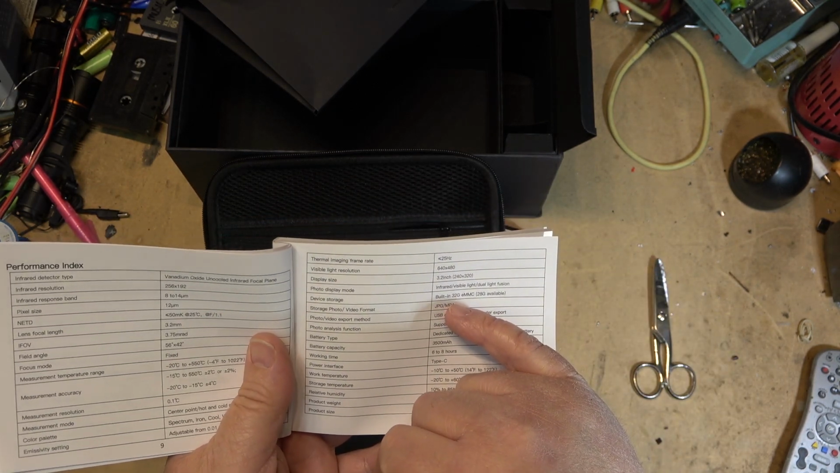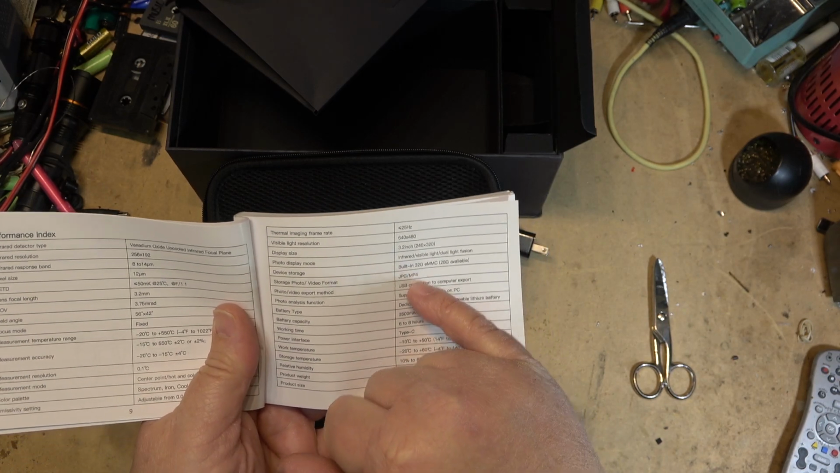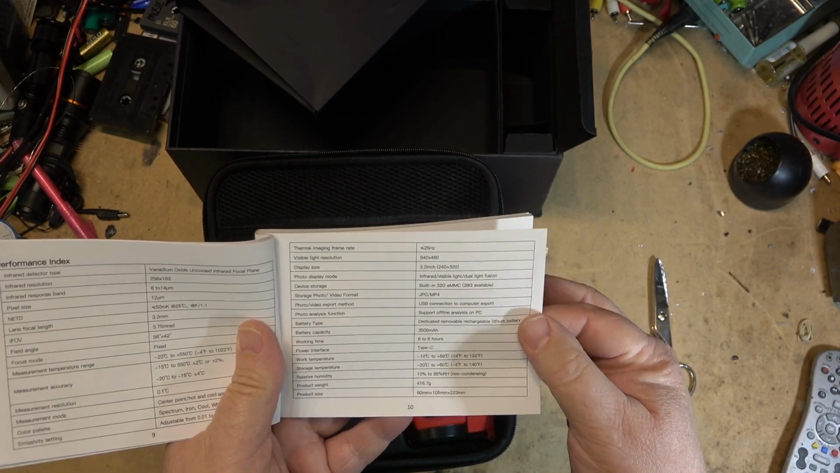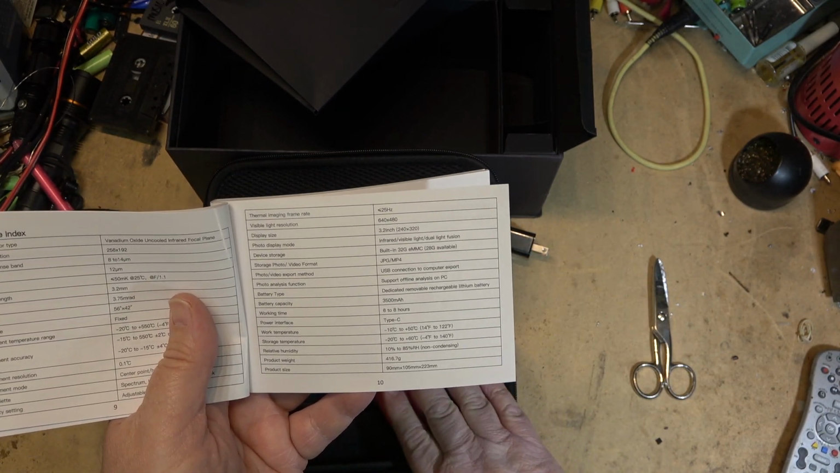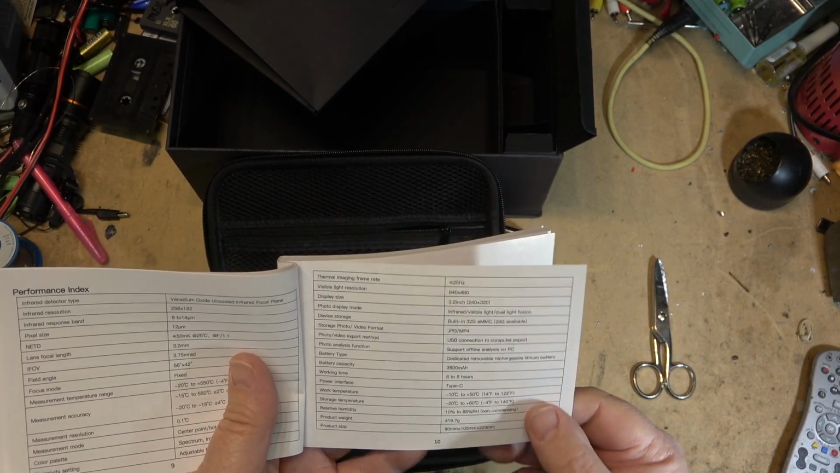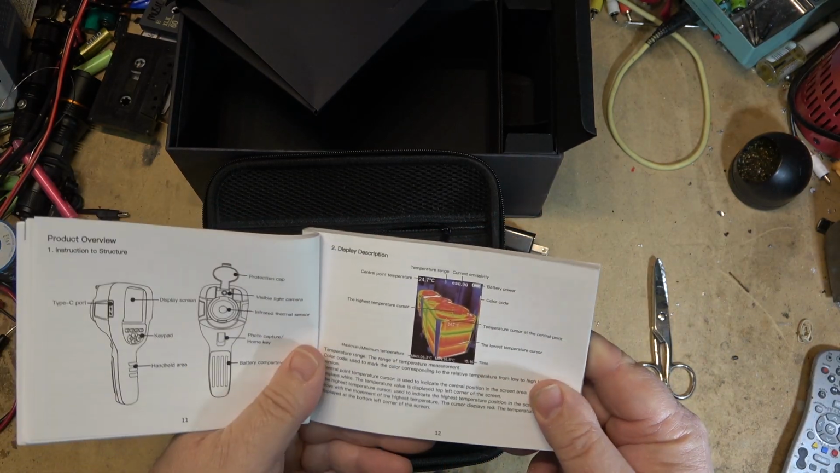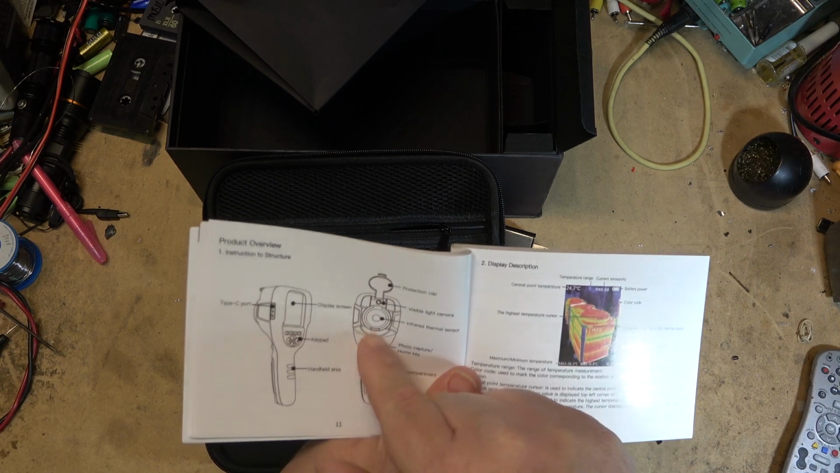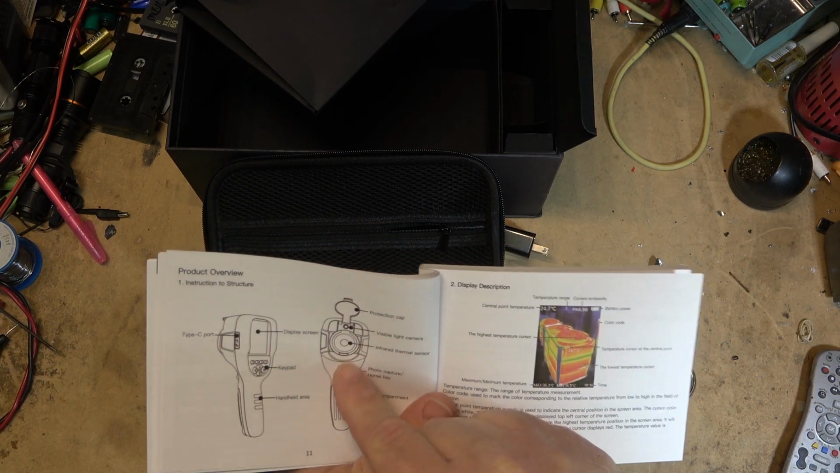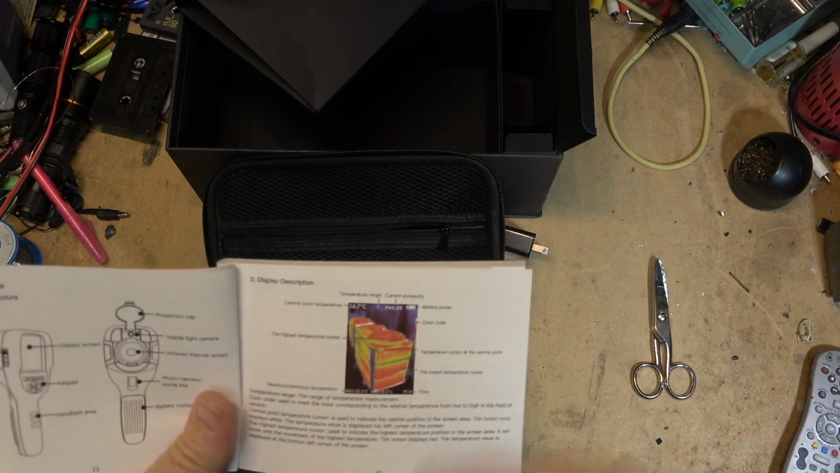Interesting. And it has a built-in 32 gig memory card. Records video in MP4 and JPEG photos. So the memory is built in. We're just going to plug it into the computer to download this. It has a 3500 milliamp hour battery, and it uses USB Type-C. So these are some of the things that we can do with this thing. Here we look at the display here. Got a display, Type-C port, protection cap. It's got a visible light camera as well as an infrared thermal sensor, photo capture, and home key, battery compartment.